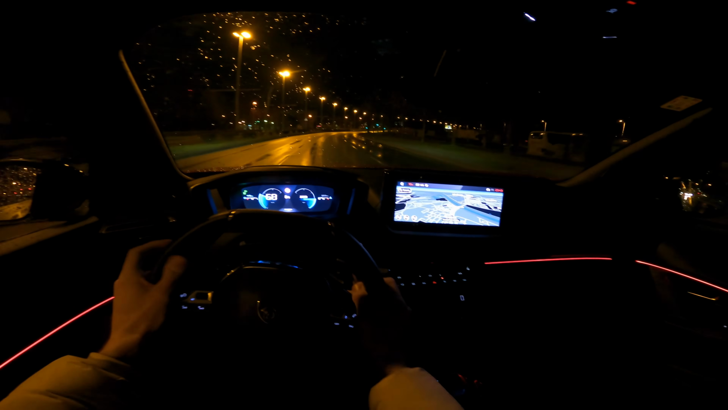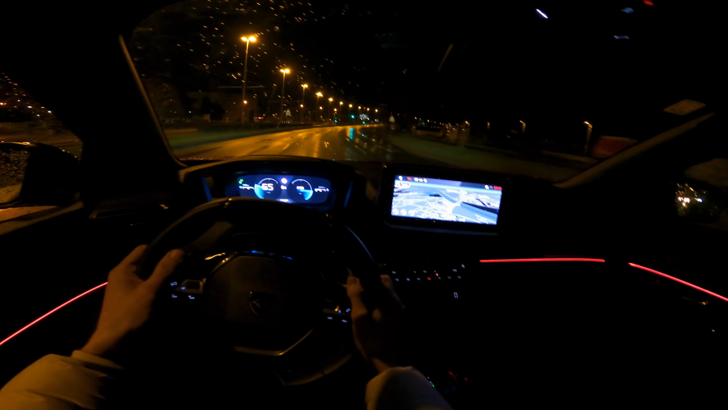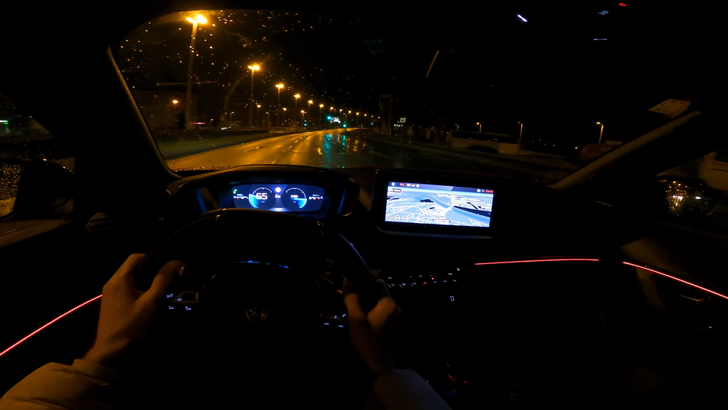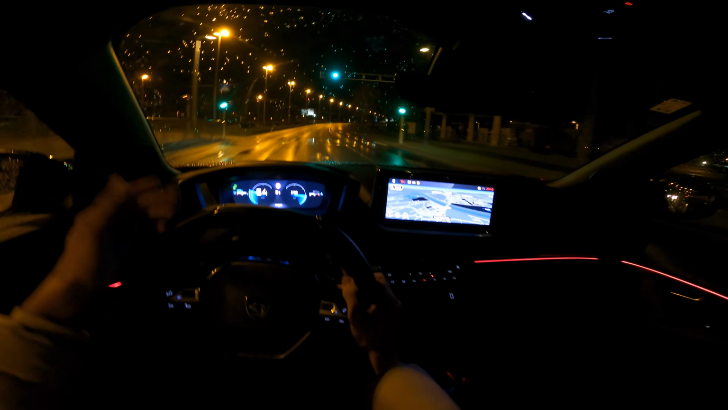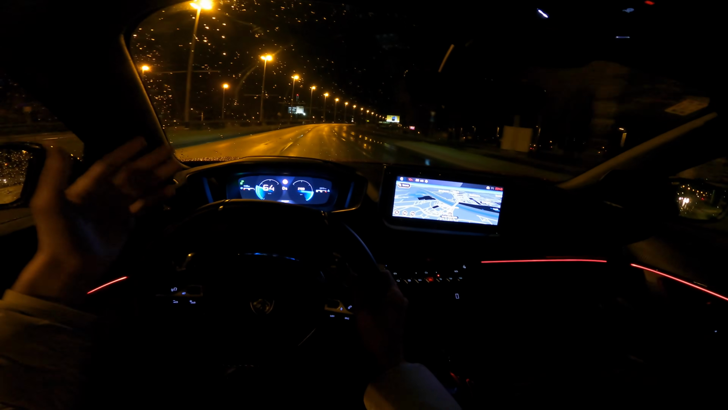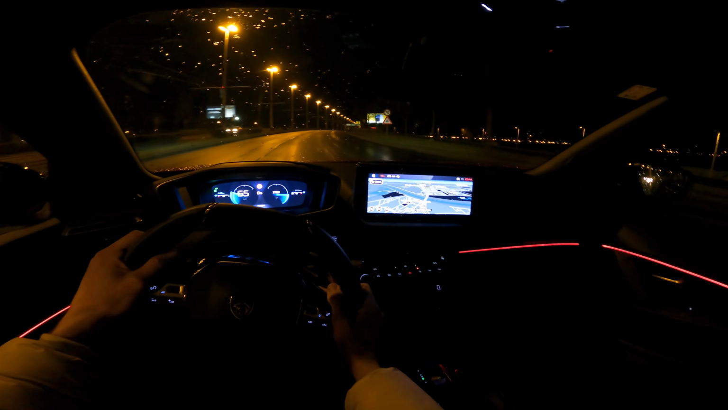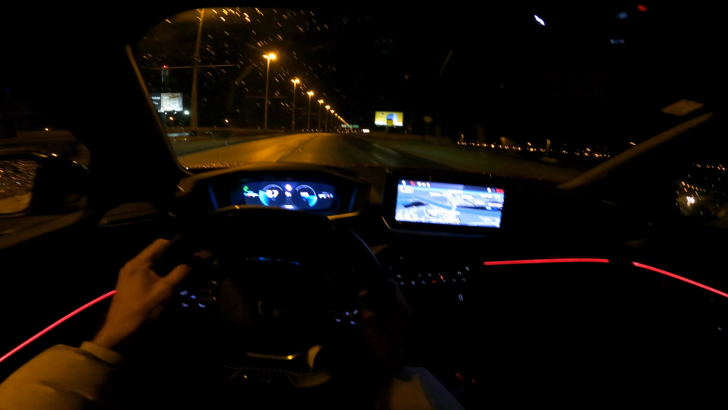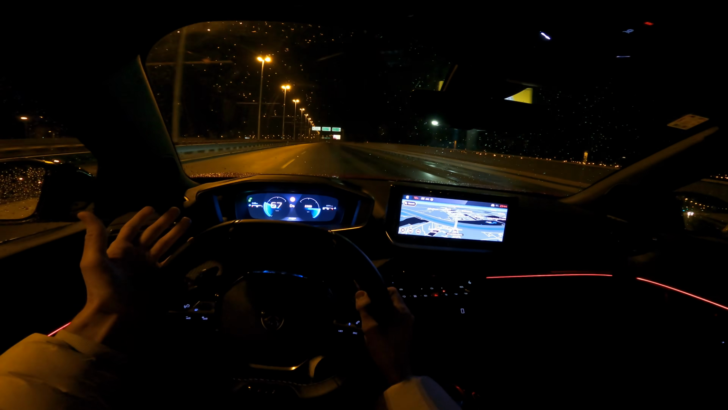Now, as you can see, the car just speeds up nicely, and who would say that 130 horsepower would be more than enough? Before, 150 or more was always a standard, but this is just the right spot for this car and for its weight. 130 horsepower feels right, and it's also surprising this is a 3-cylinder.